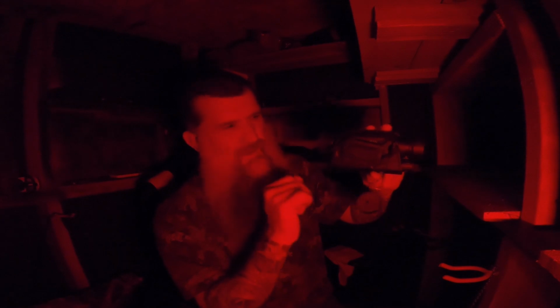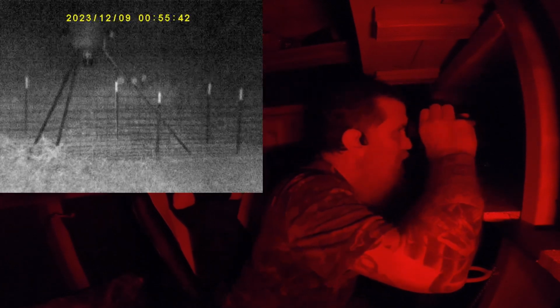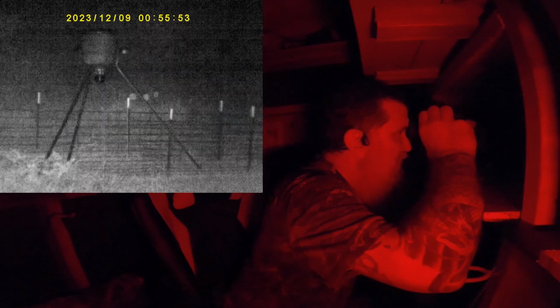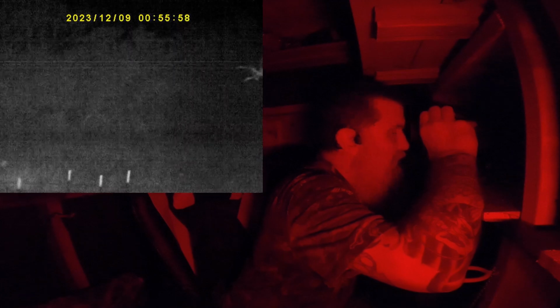All right, so what I had to do there real quick is I had to focus the objective side. So you basically just twist the front right there to get everything in focus. I did twist the back slightly just to make sure that my eye is also in focus. So that feeder is 60 yards away from where I'm at. We do have the IR set to full power, which is a setting of 9. That tree line that you see way in the back is about, I don't know, 110 yards more or less.